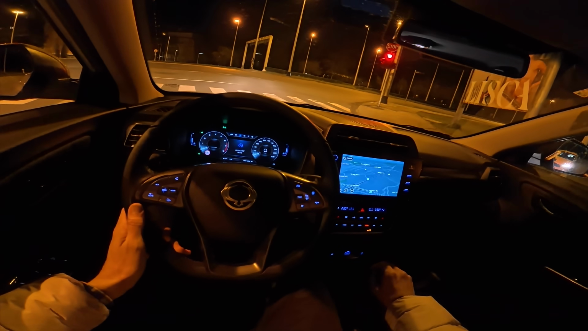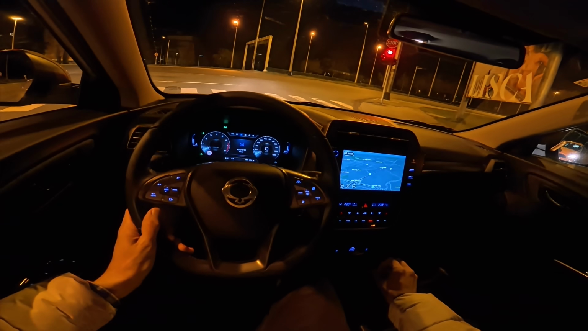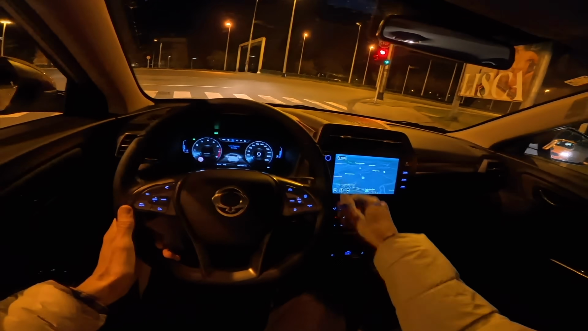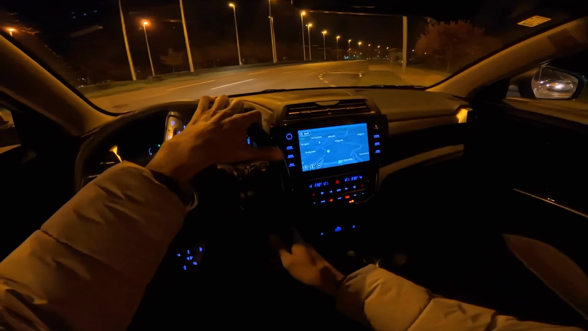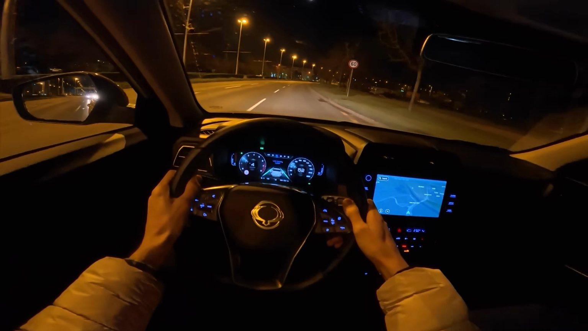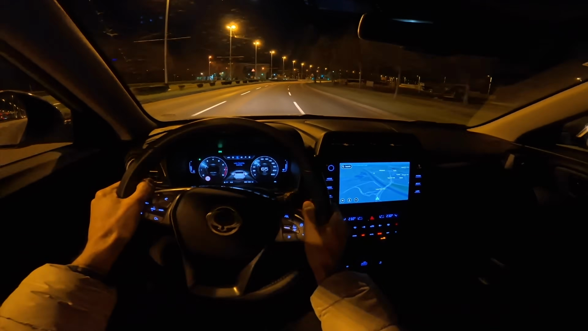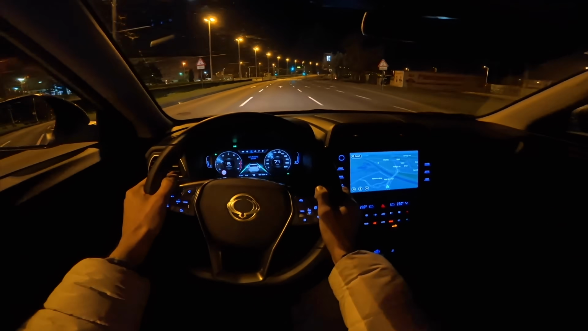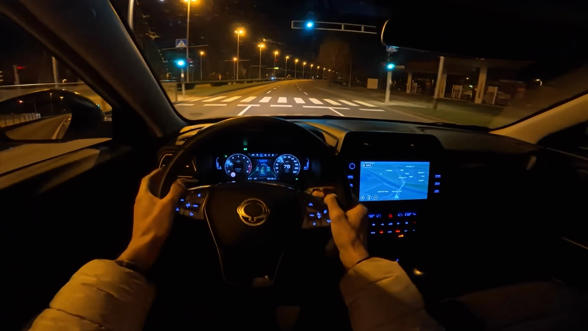Maybe the only con is it's not a little bit more fuel efficient, but it is a taller car, so you can't expect great consumption from a tall SUV for this price, at least. But as you can see here, if I speed up, it just takes off very nicely, enough power for this size of a compact SUV.